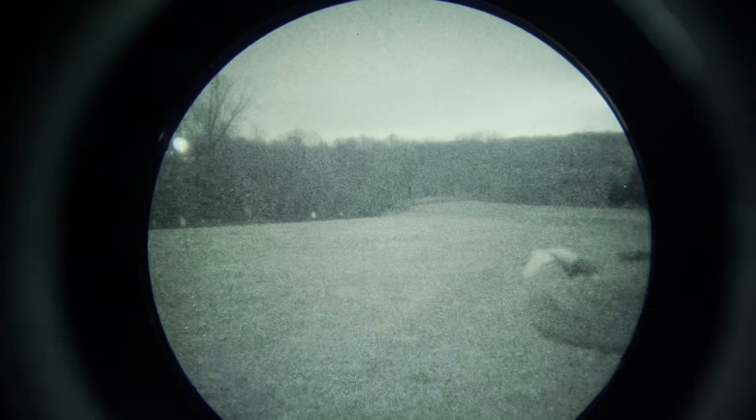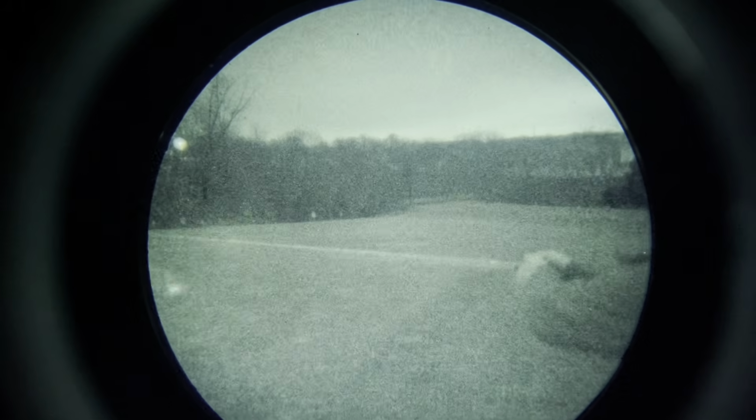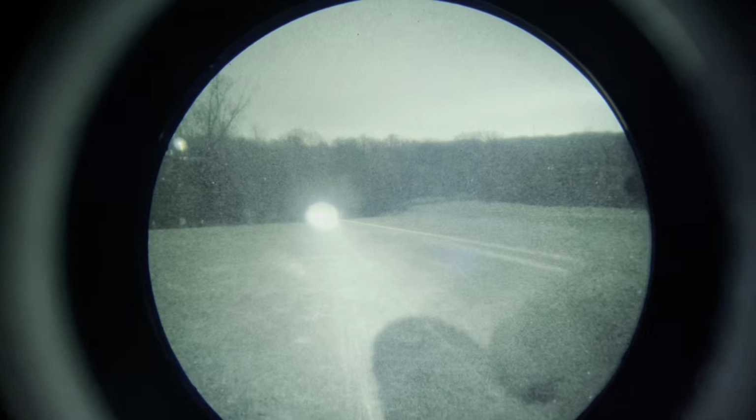Full power D-Ball A2, 60, 100, 125. Full power PEC 15, 60, 100, 125-ish.